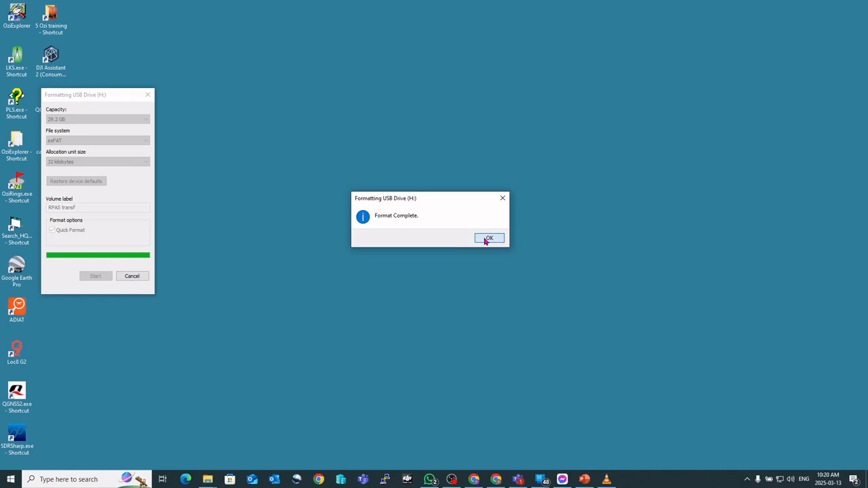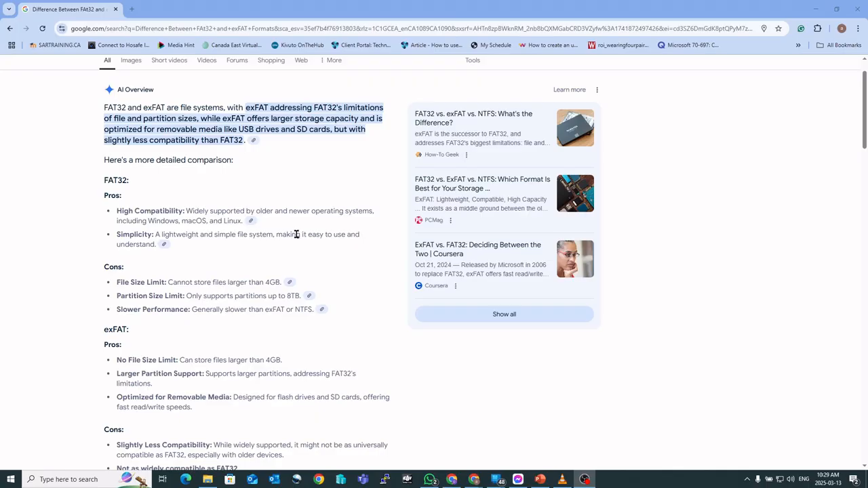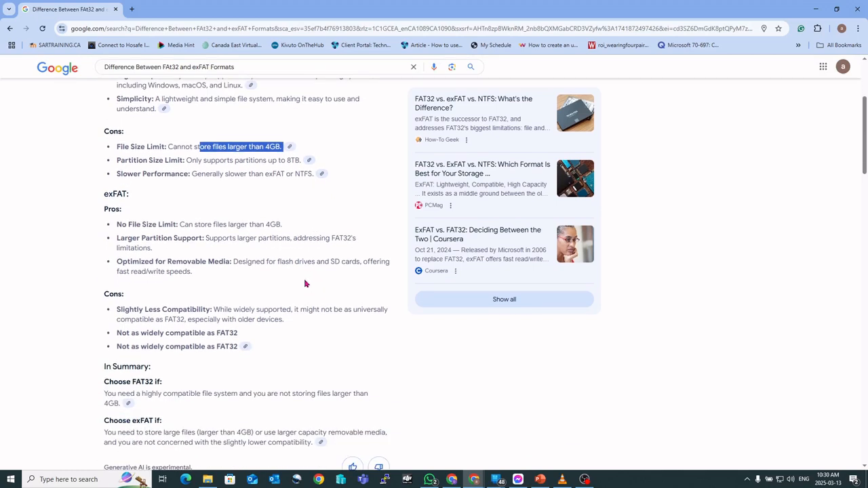And the difference being is FAT32 actually has a limit on the size of the files. So I just typed it into Google here so that you can get an idea on it. It cannot store files larger than 4 gigabytes, which means basically that if you had made a large recording, you'd not be able to transfer to it.